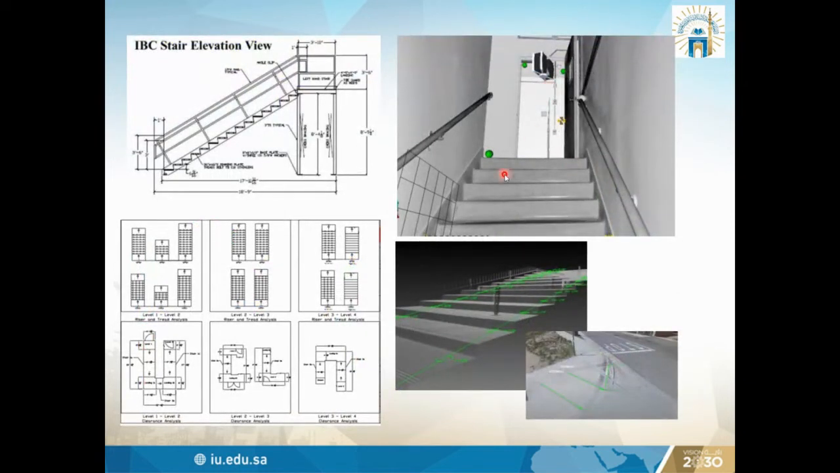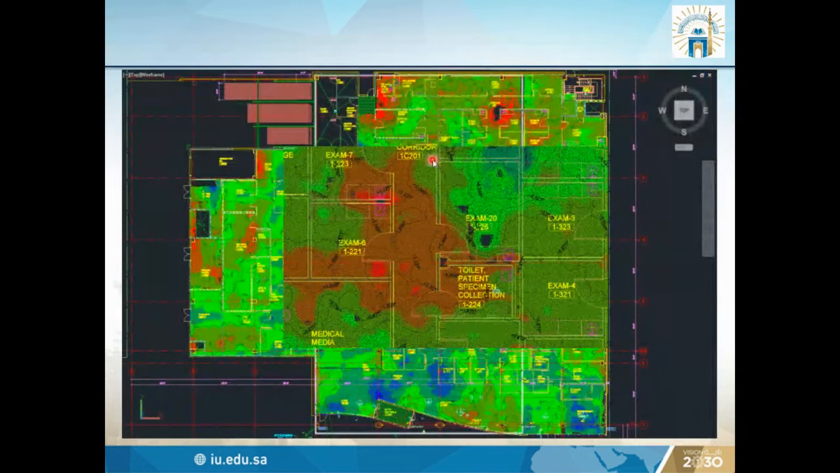This is the scanner. We put it on the stairs and we collect the stairs data from this. And this is one of the hospitals.